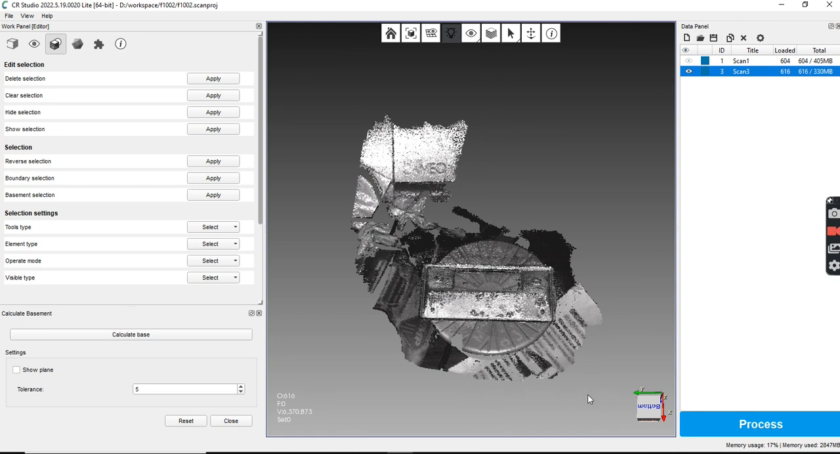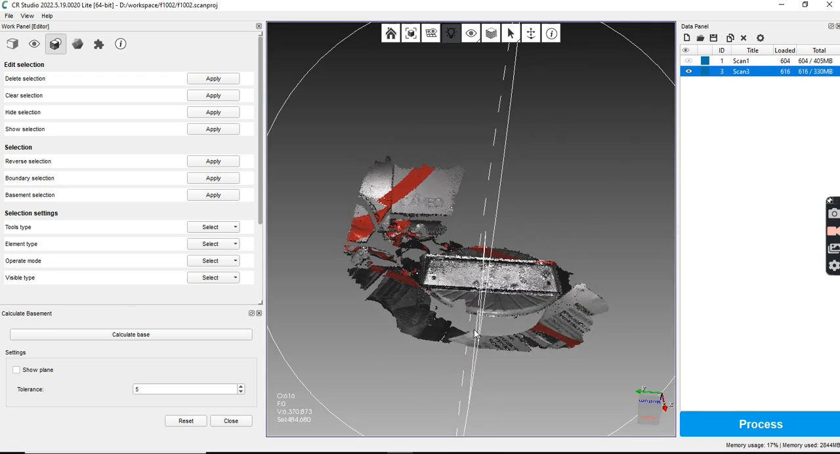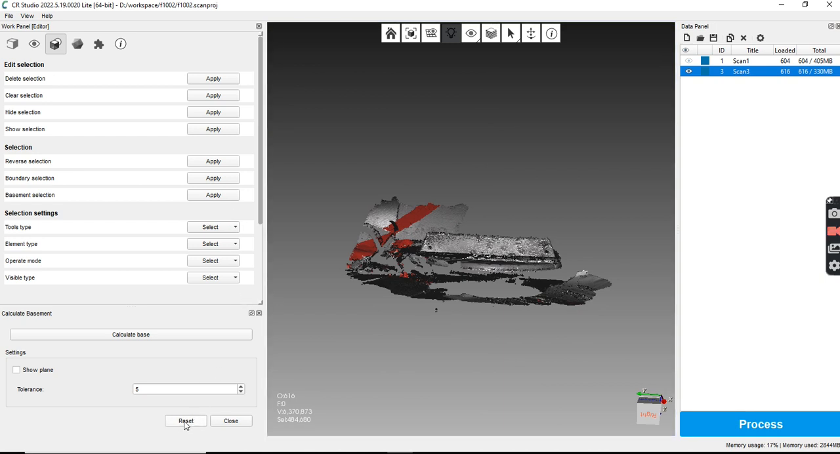Okay, so you can do this in steps. So I'm going to hit control, delete this, calculate. I don't know why it's not actually working right now. So let's just do it this way. Reset.